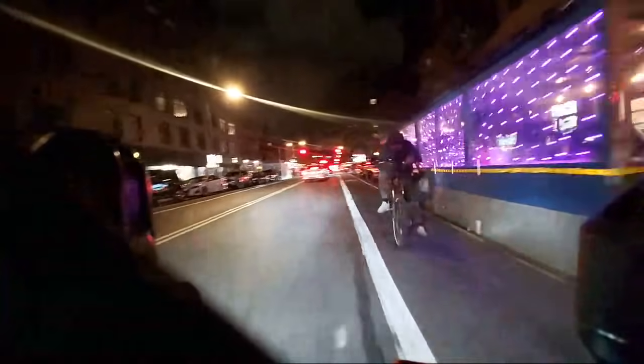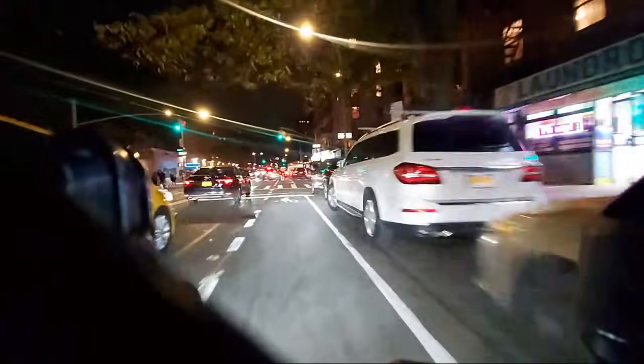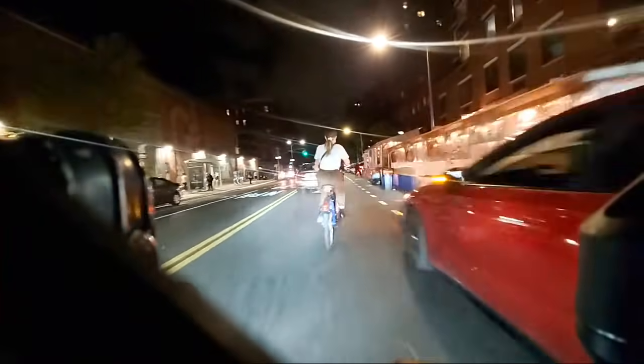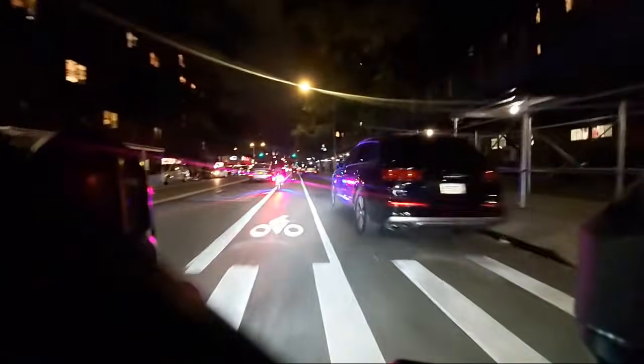This is red, but this road is closed and there's nobody here. Those are some lights on that bike right there.